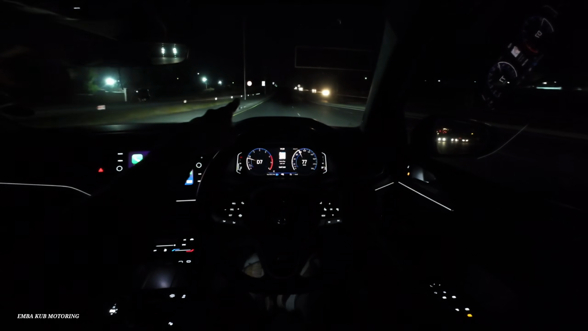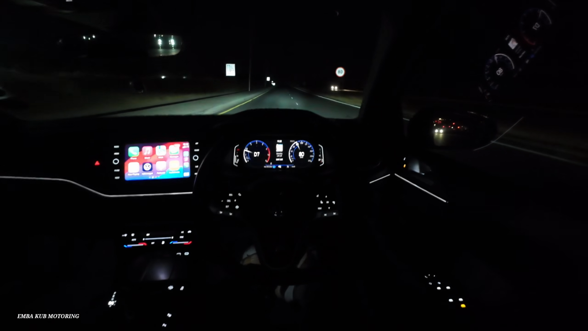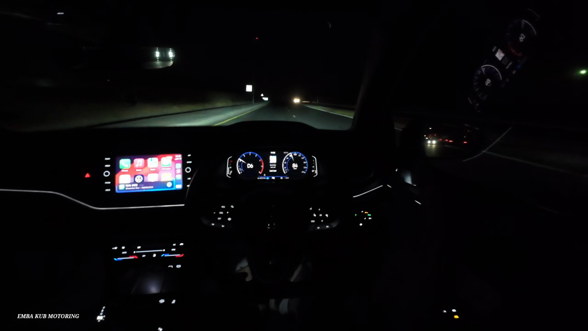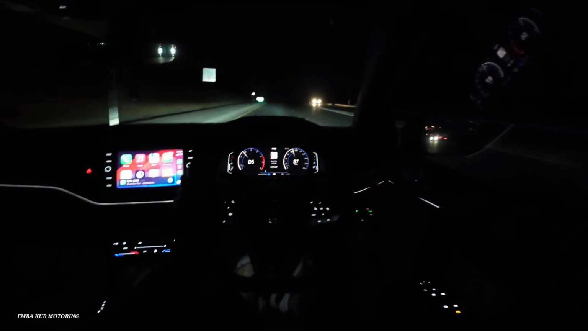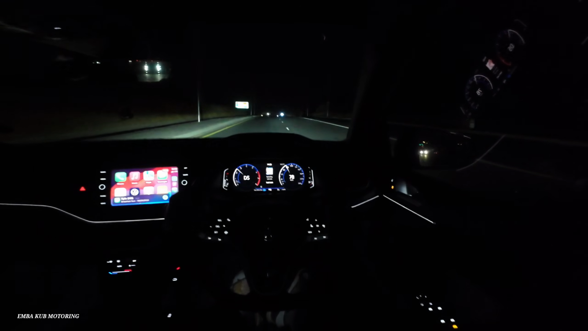So all these signs right here are literally highlighted by the lights. Let me tell you, these lights are so cool. Up until you experience them for yourself, they are so trippy, but it's so cool to experience.